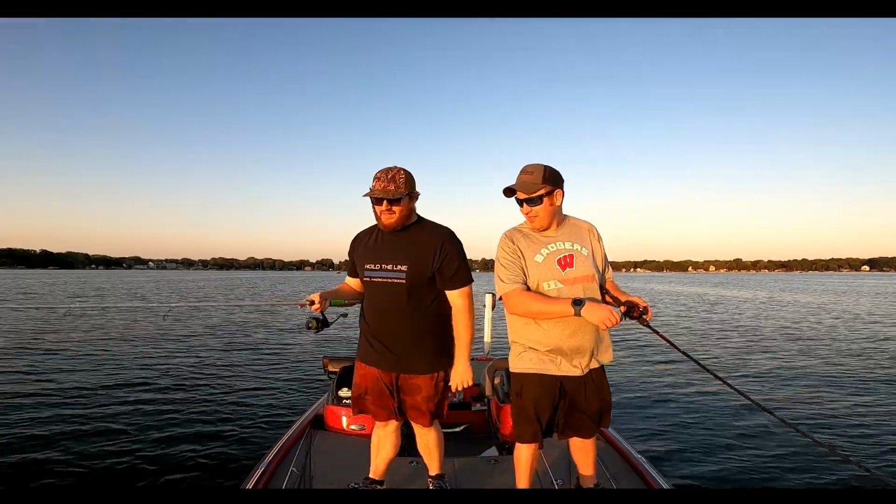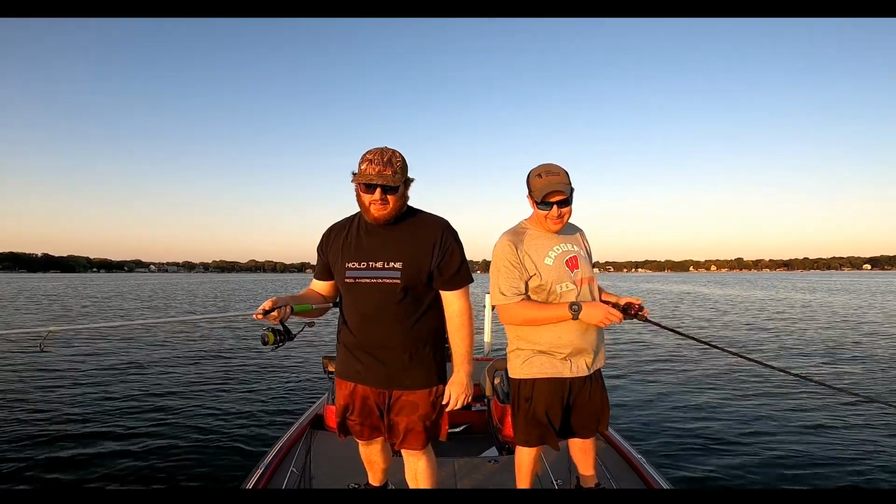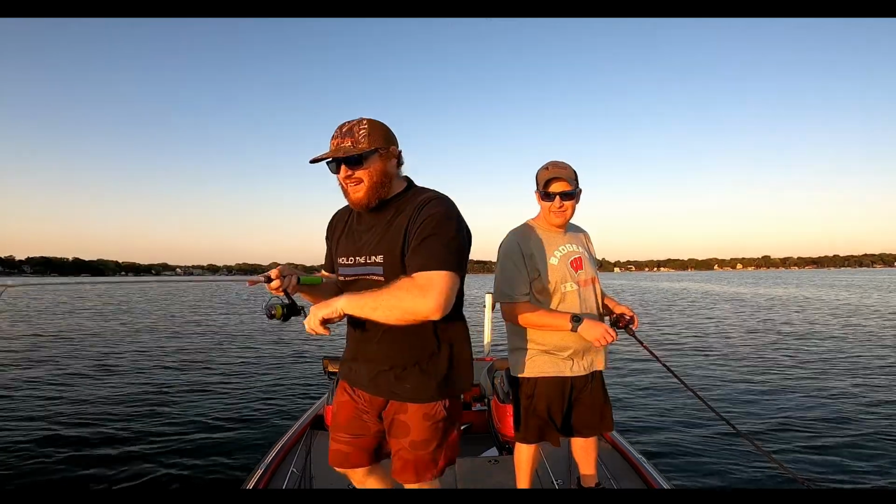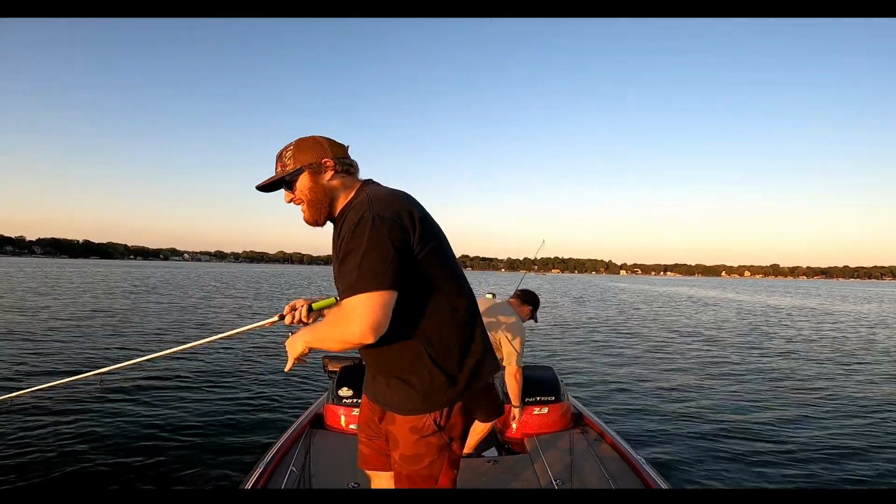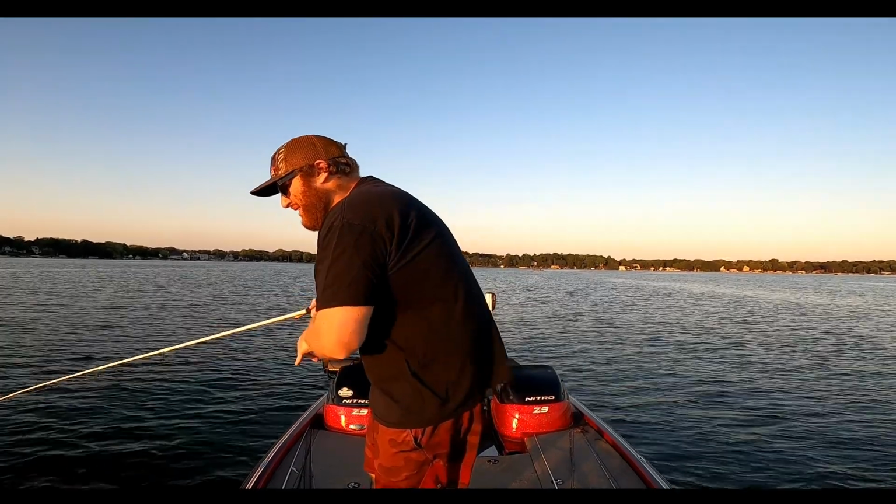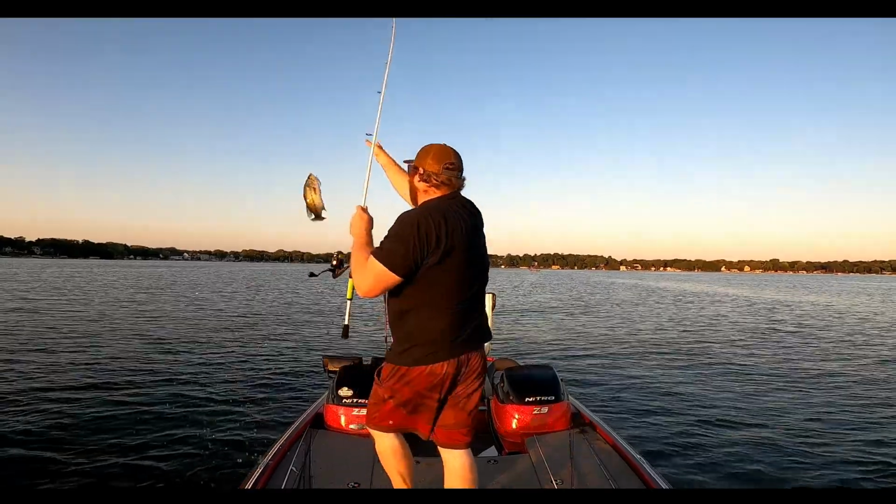The setup is worth it. You gotta catch one on the setup when it's new. It always feels... Got him. This feels like a nicer one. Might be a pike though. Oh no, nice largemouth. Coming in hot. Coming in hot. Whew!